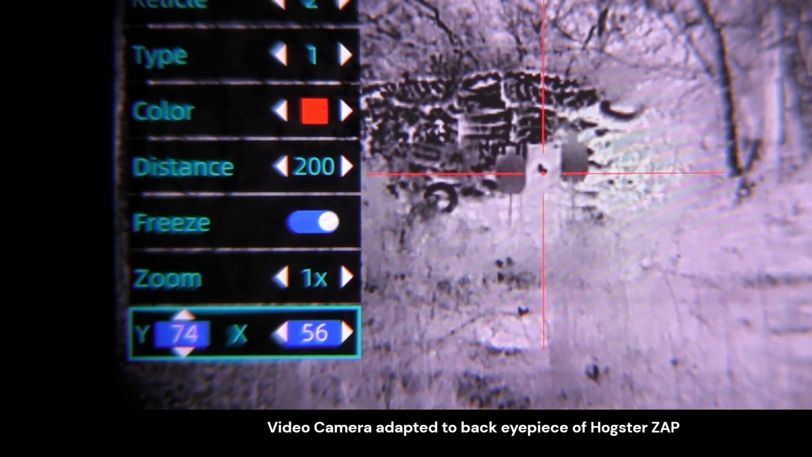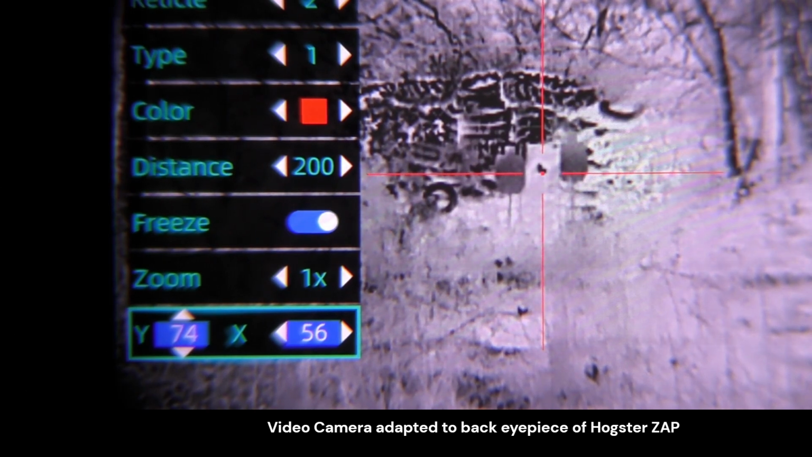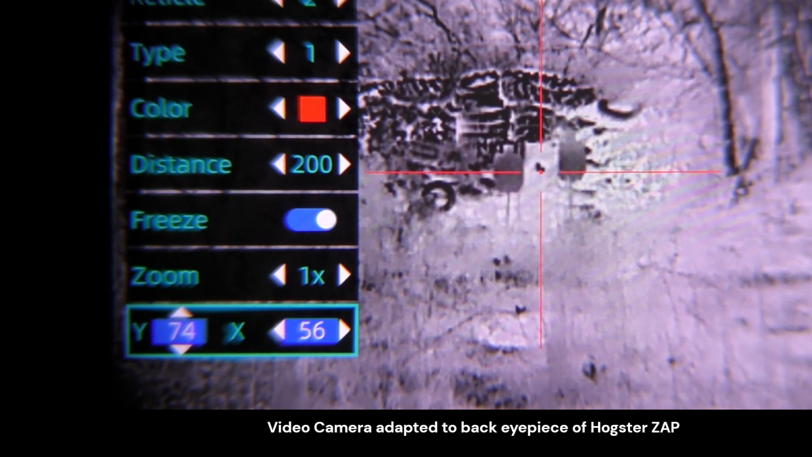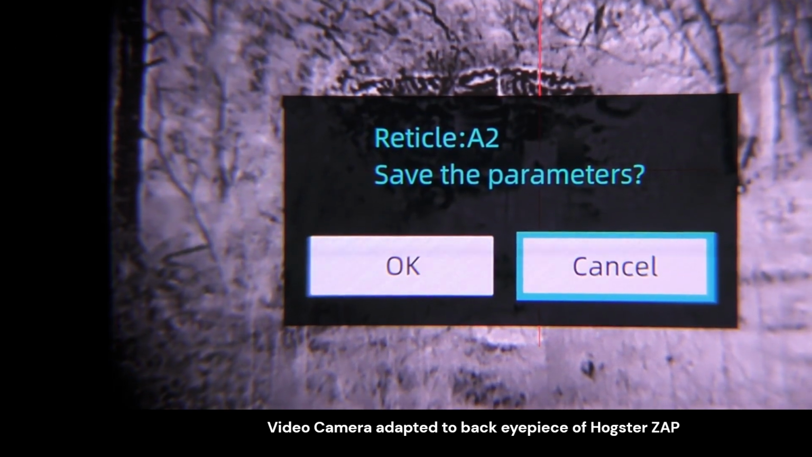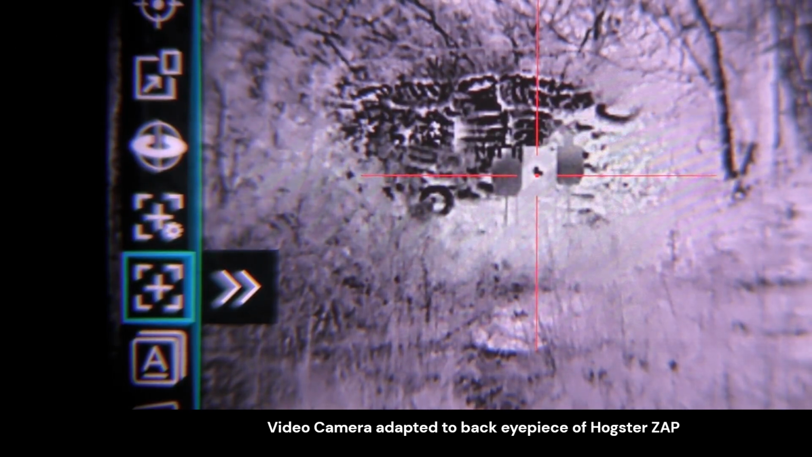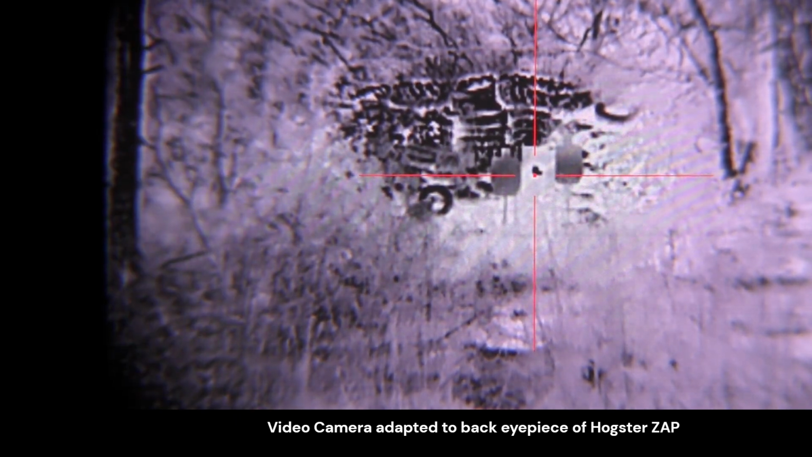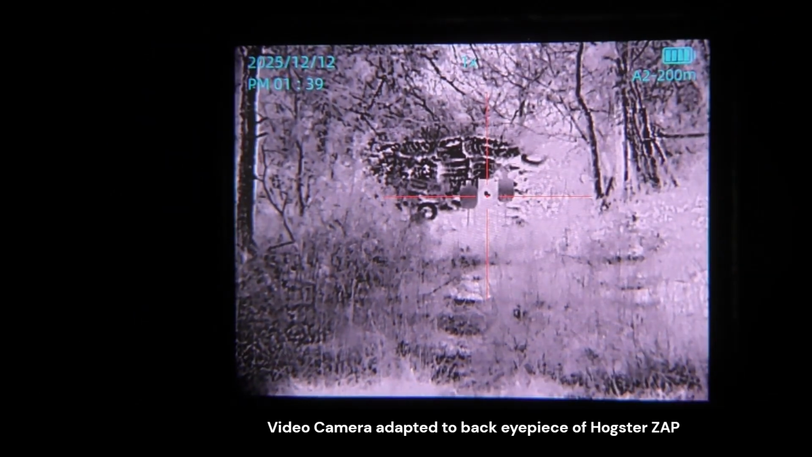Should produce, the next group should be 1.5 inches high at 100. So I'll lock these in. Alright, take my shots.